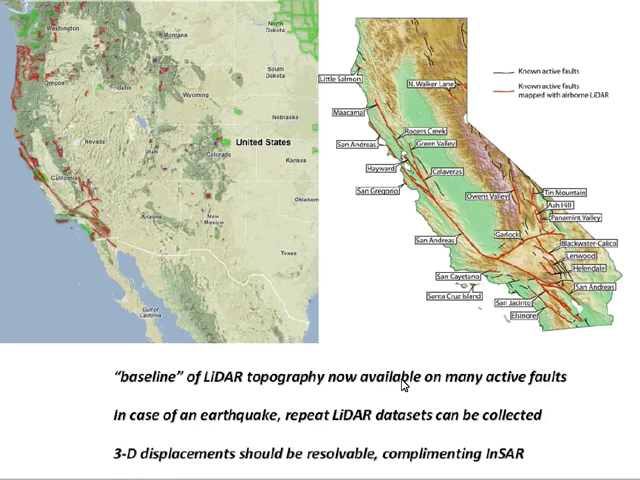And the beautiful thing about Lidar compared to some other geodetic imaging techniques, most obviously InSAR, is that we should be able to actually resolve three-dimensional displacements, because it's a three-dimensional shape of the Earth's surface. If we compare it before and after the earthquake, we should be able to resolve the full three-dimensional displacement at the Earth's surface.